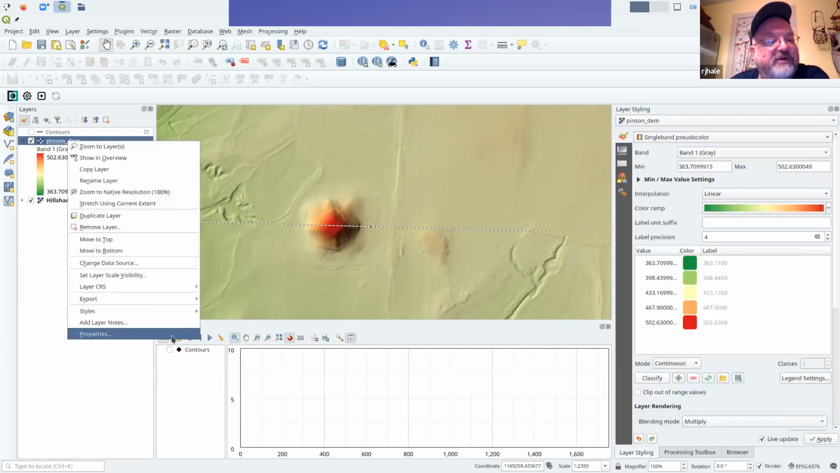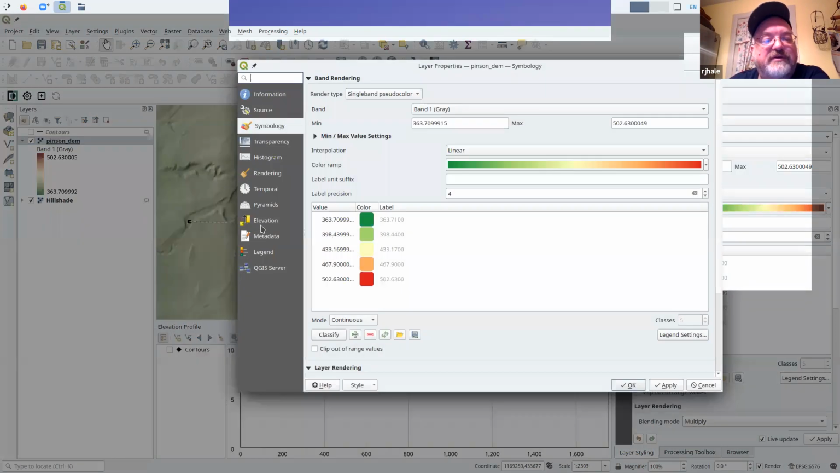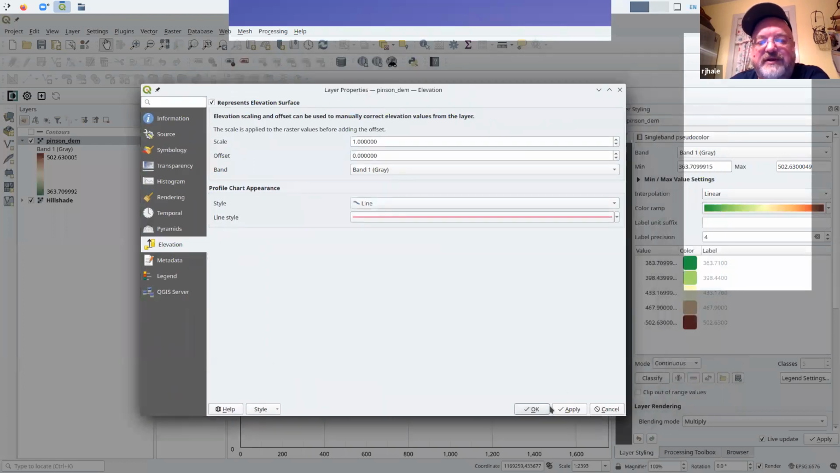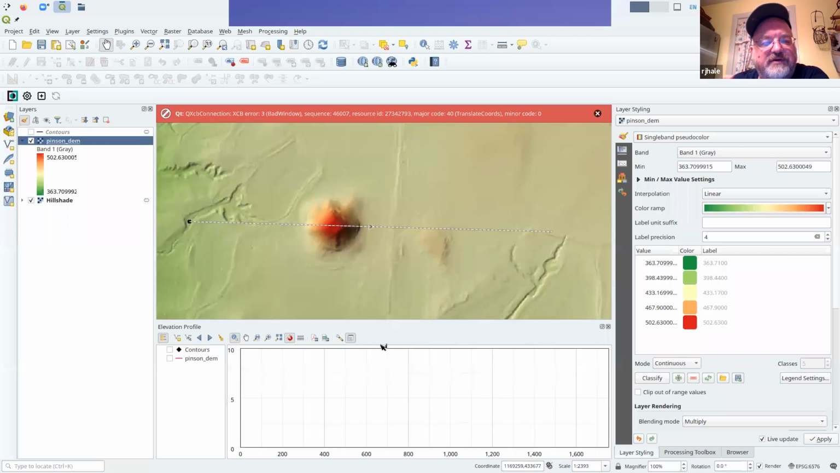and I want to look at this at the elevation, and we'll see if this works. Come on, beta software.